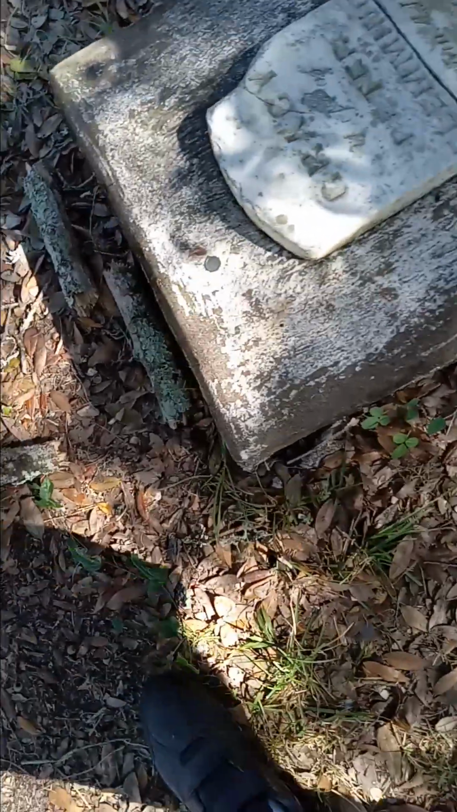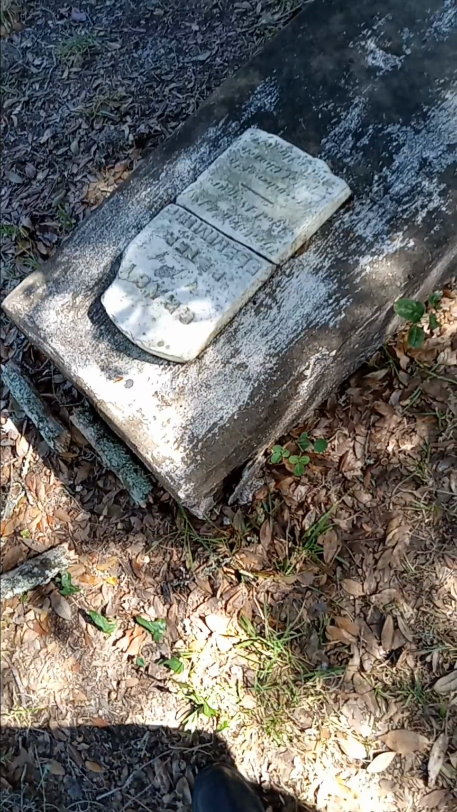So, it looks like it's a 1920D, if I remember correctly. 2020D. I'm sorry, 2020D. So you can zoom in on it, I think. And I think I've been watching my videos where it allows me to zoom in. And if I'm wrong, I stand corrected.